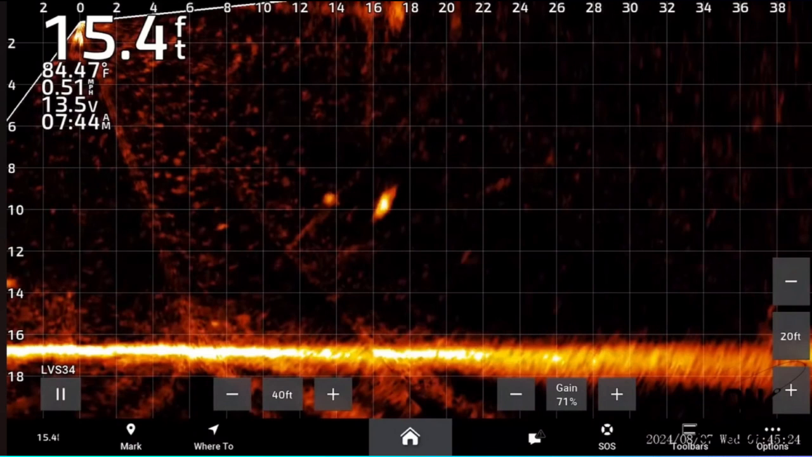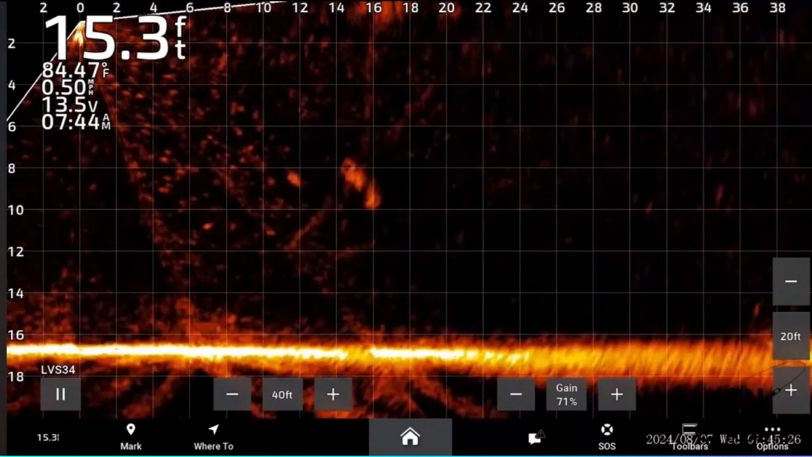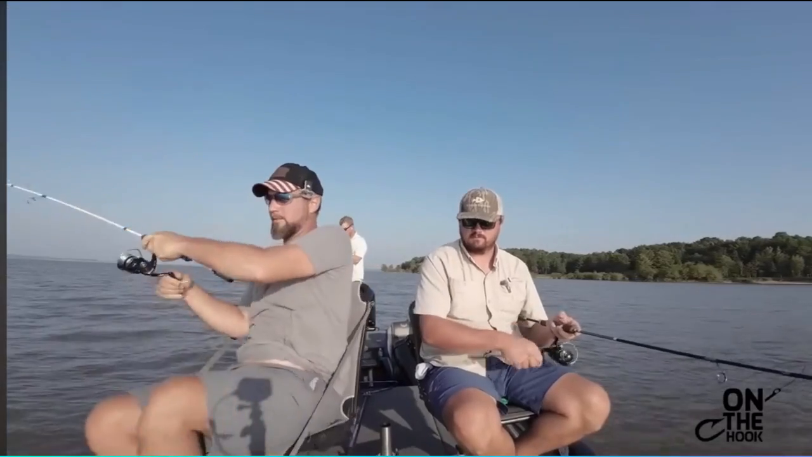And right there is where that fish turned and reacted. I popped that bait one time and it turned and reacted. I'm looking 40 feet out, so my boxes are in 2-foot increments. I'm looking 20 foot in depth. And there he is coming to the surface.